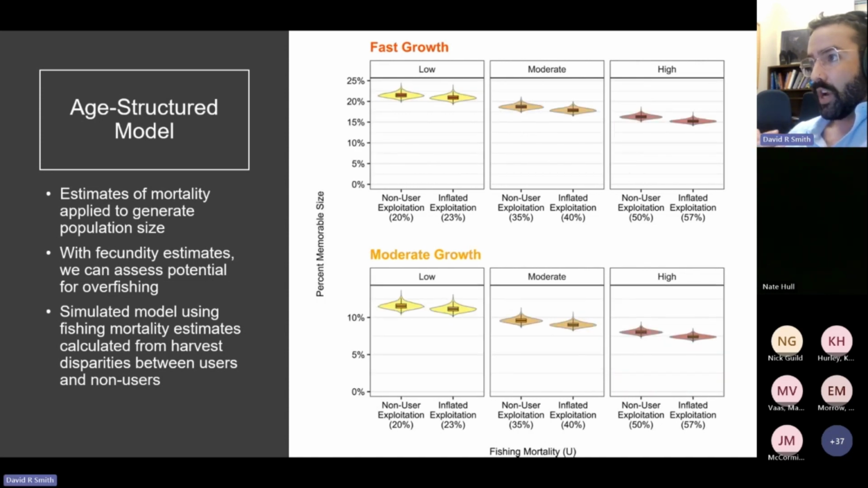This isn't to say that we're not going to see any potential effects on the crappie populations relative to increased fishing mortality. Shown here is the proportion of memorable size crappie, or 12-inch crappie. And you can see that as you increase exploitation, you do see an effect on the proportion of memorable sized fish, which can really affect angler satisfaction. And it is important to understand as we think about how populations might change with potential increases in fishing mortality.